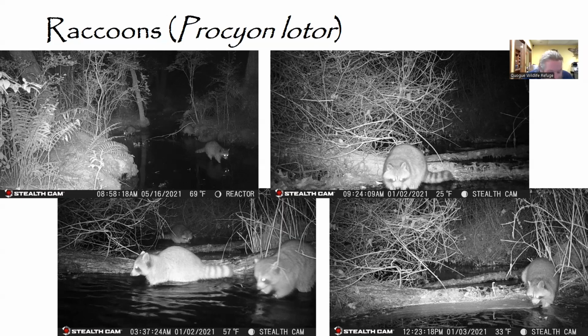So, as far as some fun facts about these guys, their iconic mask is believed to help reduce glare. They're incredibly intelligent, they're problem solvers, and when they solve a problem, they're usually able to remember that solution for years. And they can actually rotate their hind feet to help them climb down trees, which I thought was interesting.